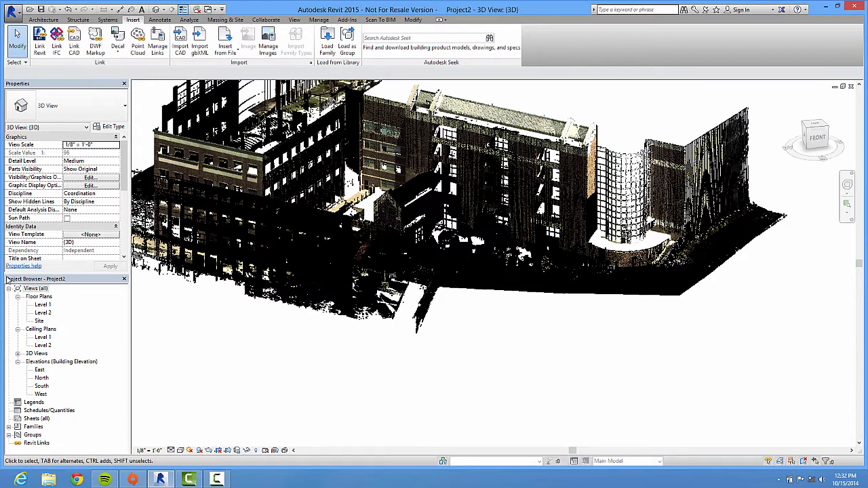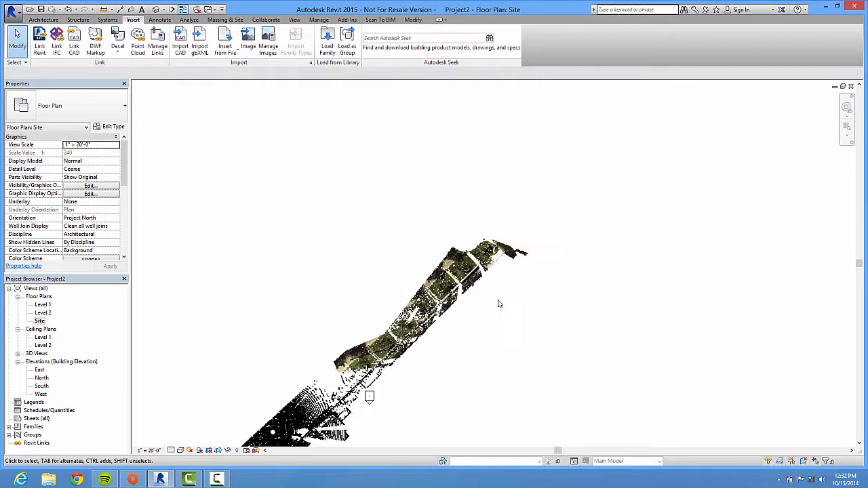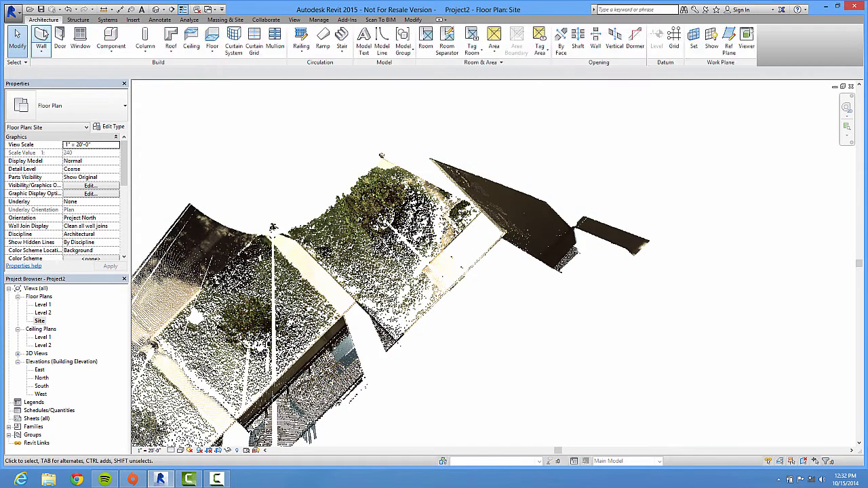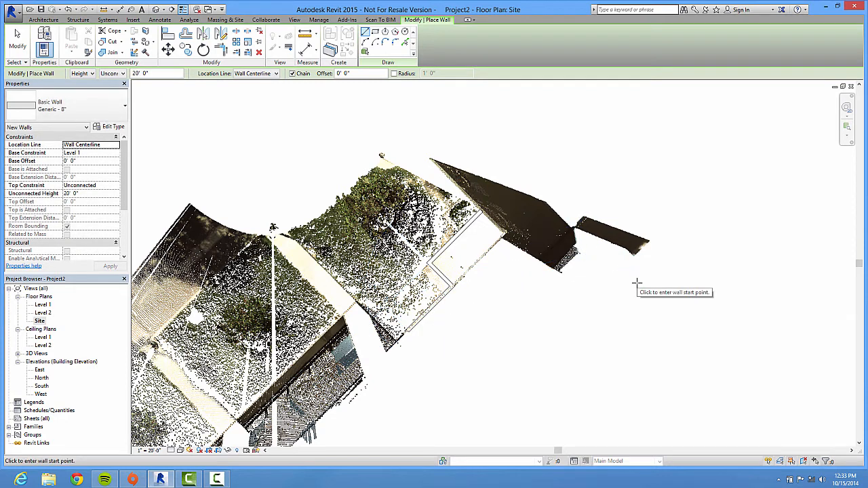Now, obviously, if I wanted to, I could go into my site plan. And just with my tools, I could start to pick on point cloud information and start to create lines and do our walls and things like that.